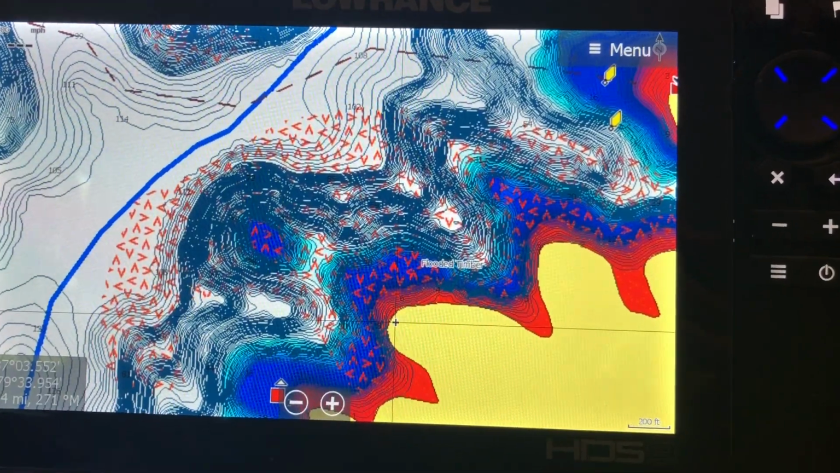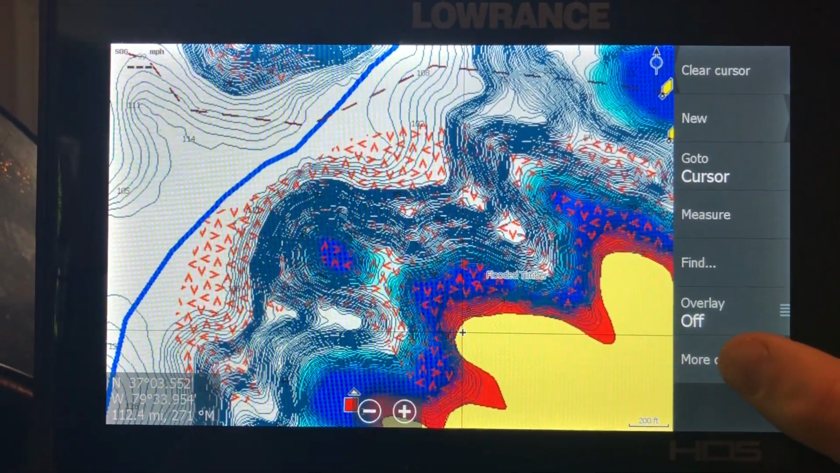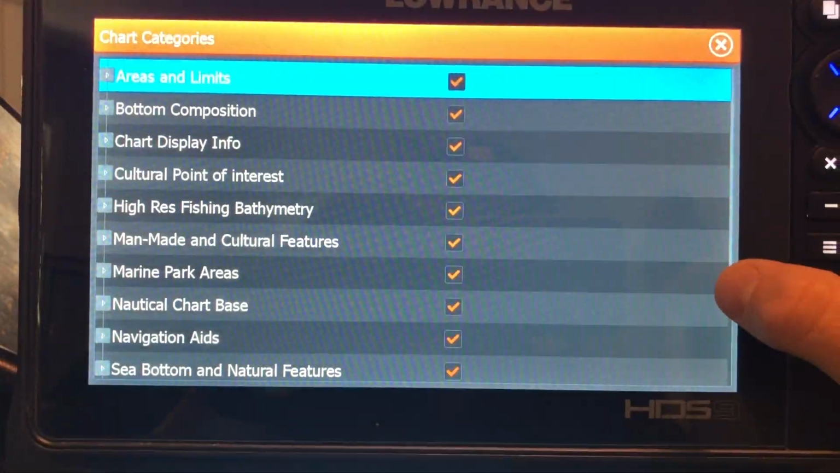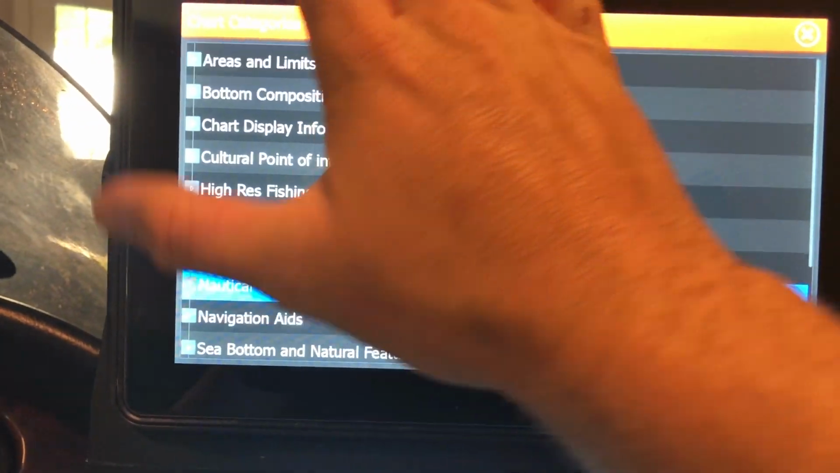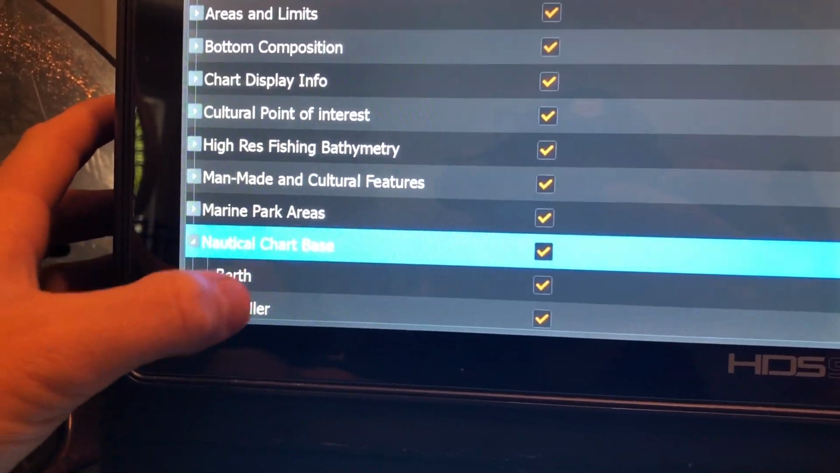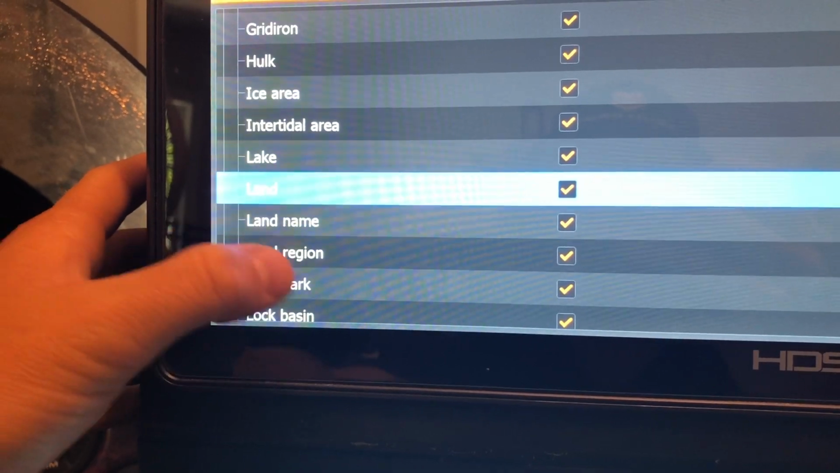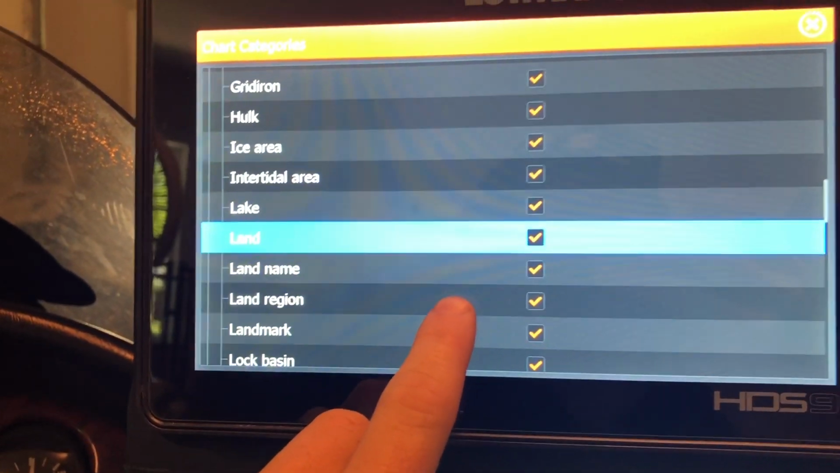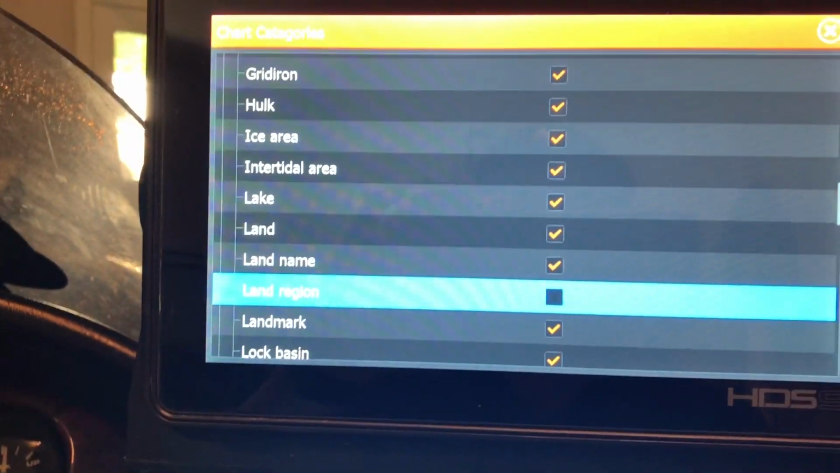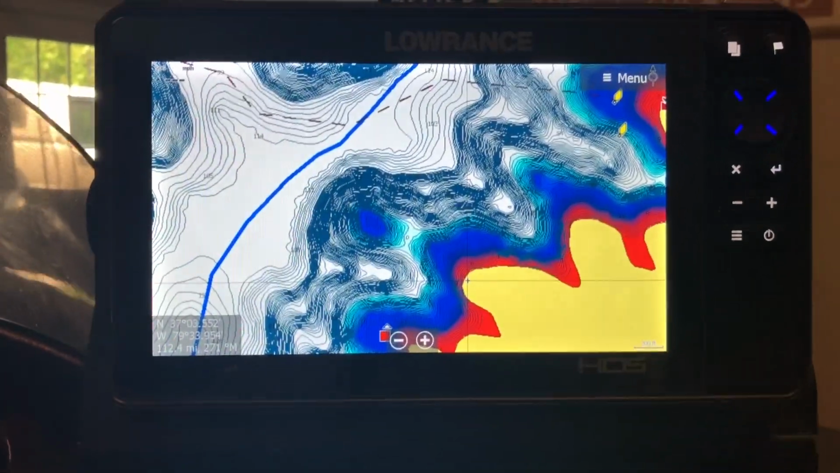Let's say you wanna get rid of that symbol. What you're gonna do is hit menu, more options, chart options, categories. You're gonna select the nautical chart base arrow. And you're gonna scroll down to land region. And you wanna uncheck that.